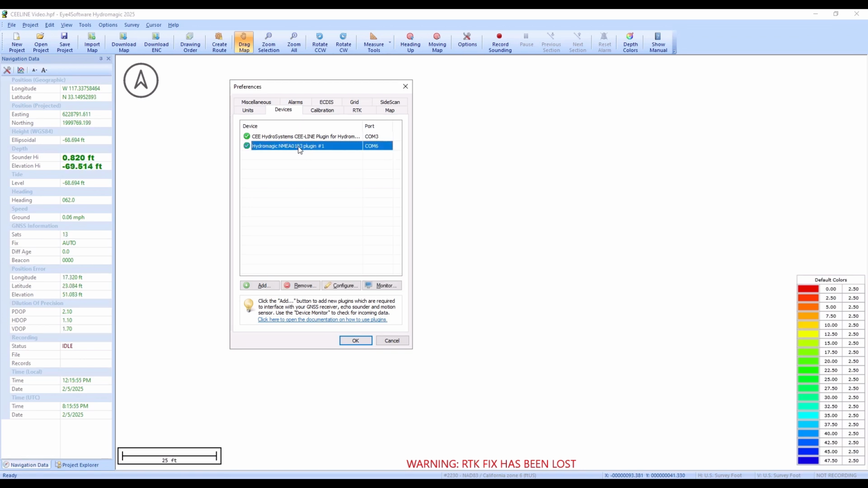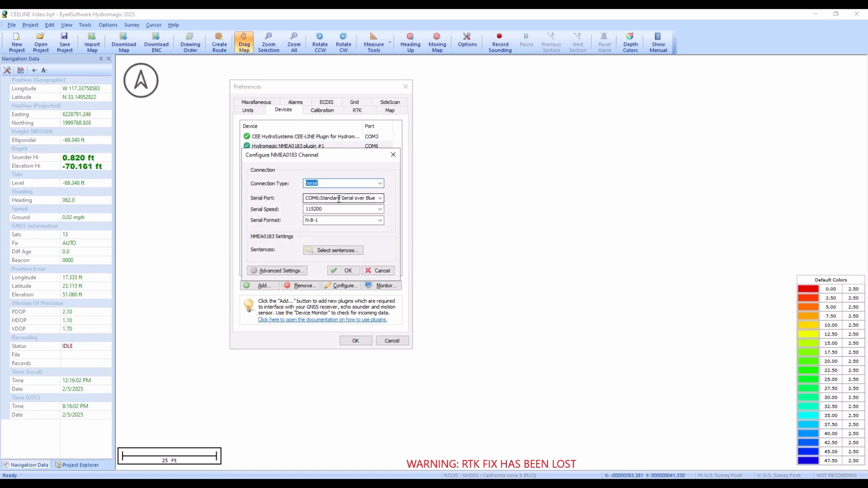So now I'm going to go back in here to the NMEA plugin. And for this Bluetooth connection, the serial speed shouldn't have any impact, so you can change the serial speed to whatever you like when you've got a Bluetooth connection. There is a little bit of a glitch here currently in this particular version of Hydromagic I'm using. I imagine by the time you get to try this, it'll be fixed.